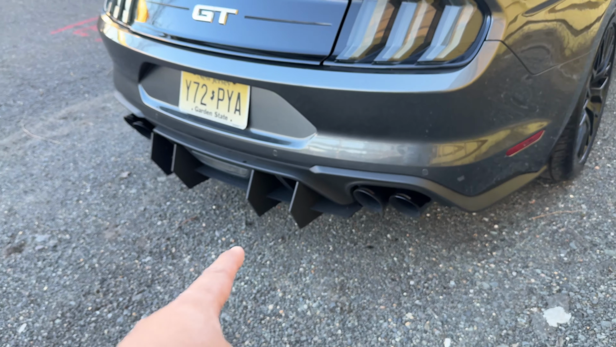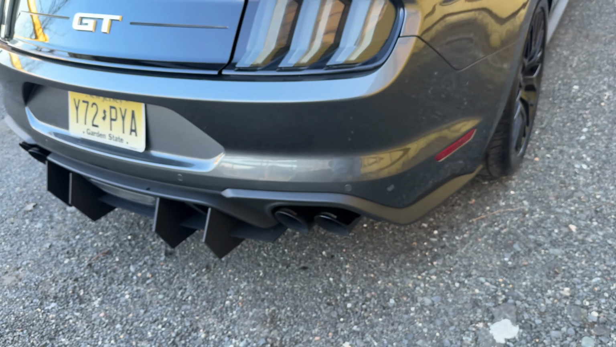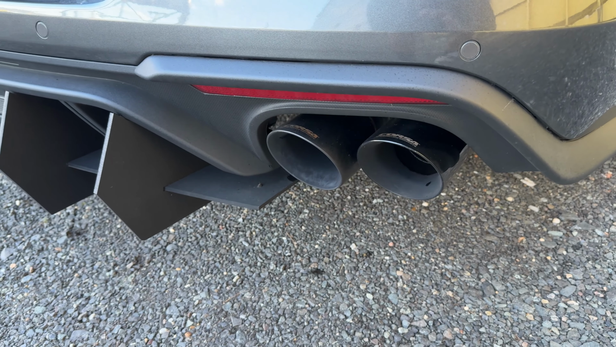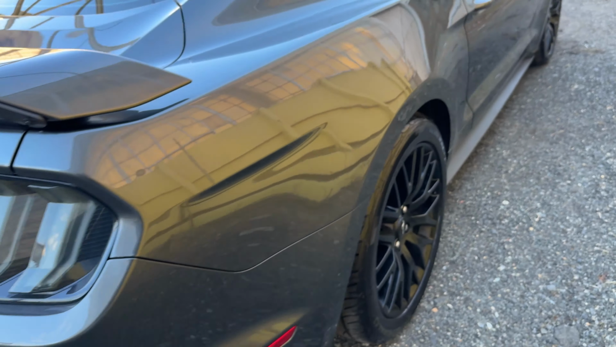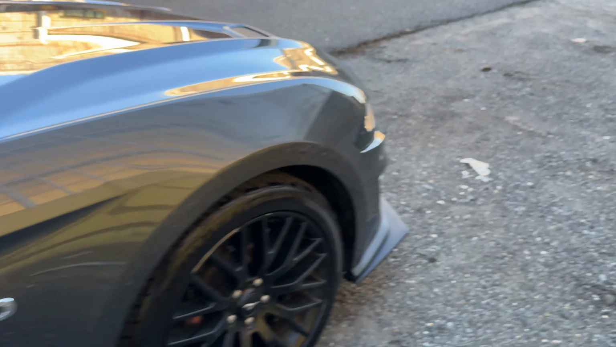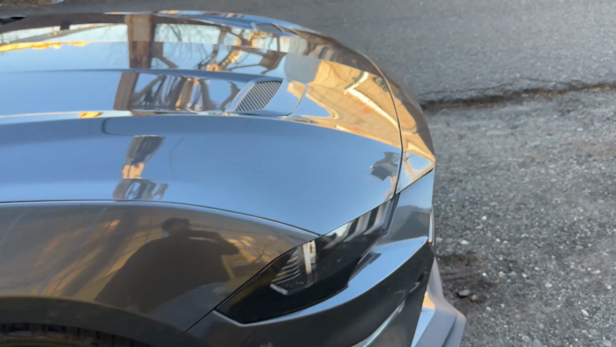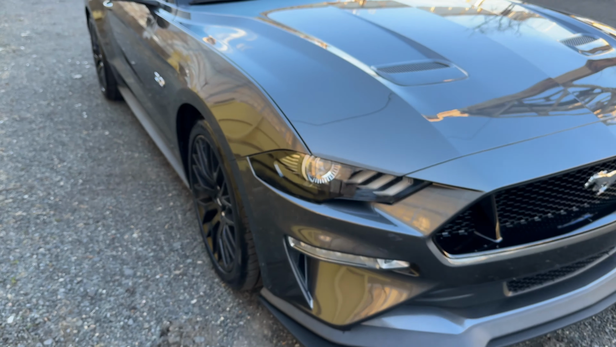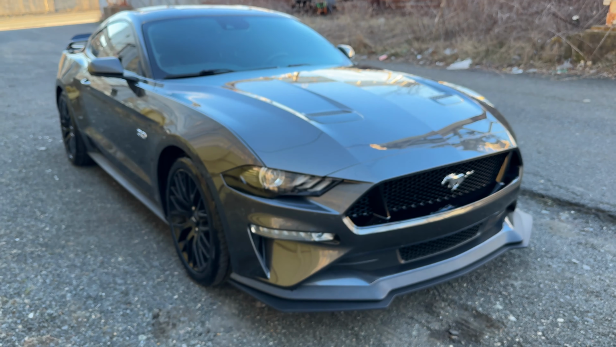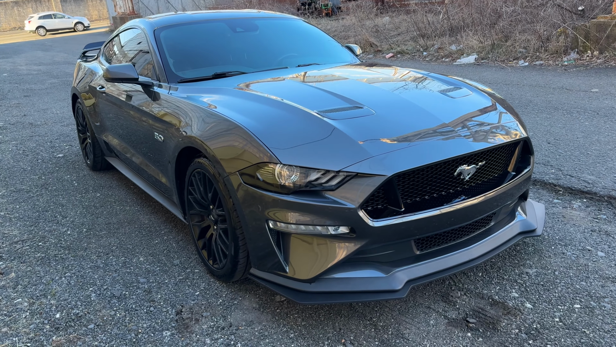You got the Street Arrow Performance. You got the Street Arrow diffuser, Corsa Extreme exhaust, and that's pretty much it. I don't have that much done to it. It's pretty simplistic. I don't like too much going on. I kind of like it simple.